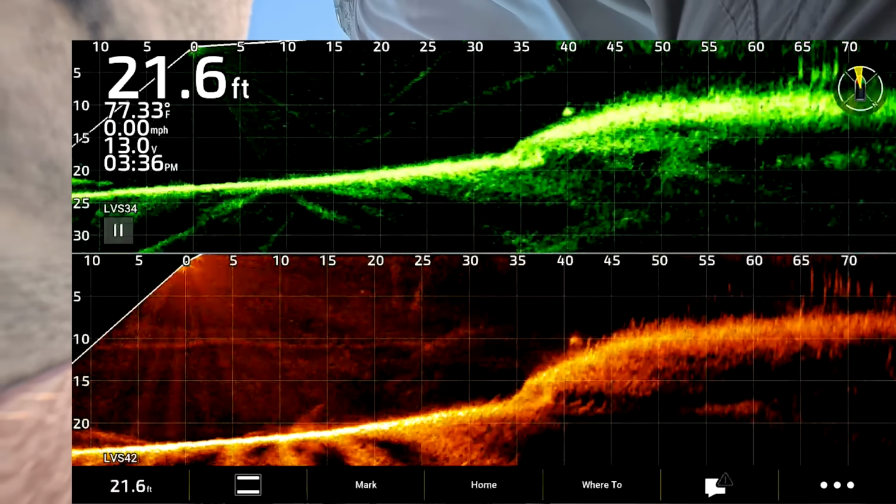The way this 42 is working is you've got 1.6 megahertz, I think it was. That's going to penetrate the water with more detail, but not be able to penetrate as far. That's going to be the next test, is the 44 versus the 34, because they're very similar. We're supposed to be getting about 50 feet more range with the 44.